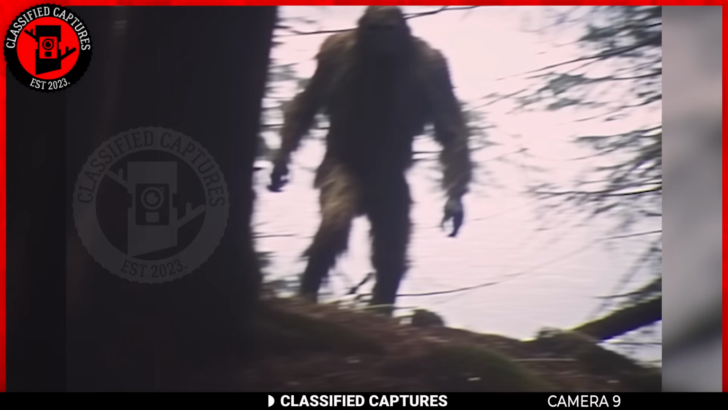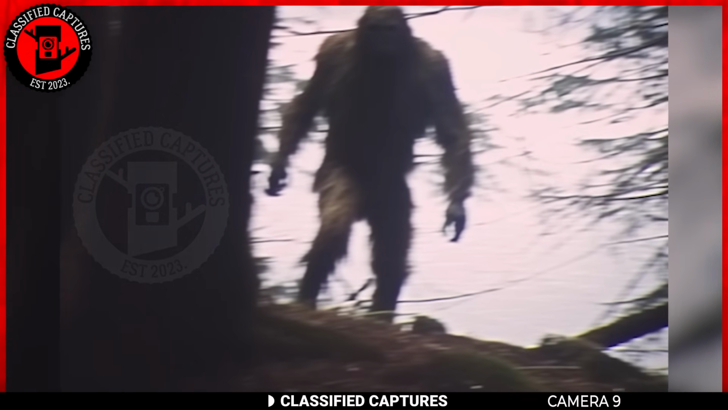This image right here was captured by a trail cam. In it, you can see a huge creature with fur facing the camera lens. This creature is what the paranormal community would call a Bigfoot.